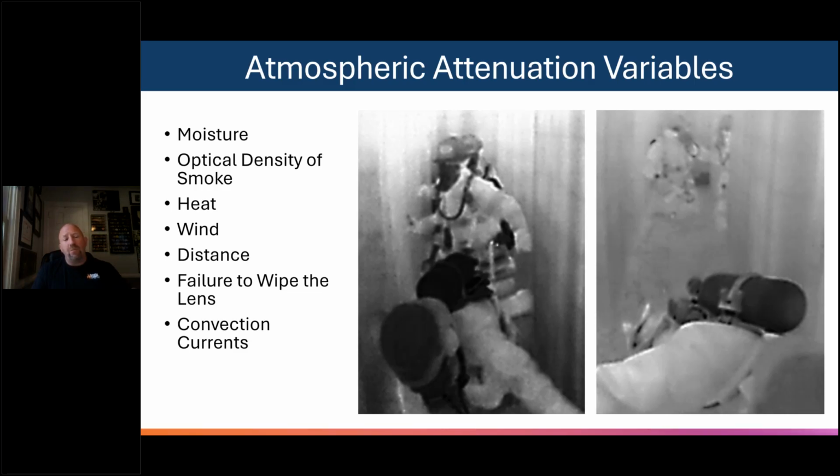The optical density of the smoke can have a difference. If we're burning tractor tires versus standard Class A materials, you may not see as well. Extreme heat can affect a camera. Wind can affect a camera.